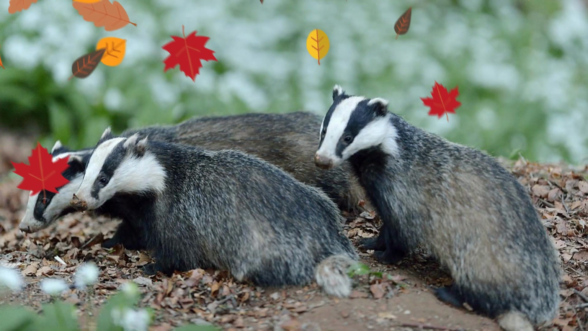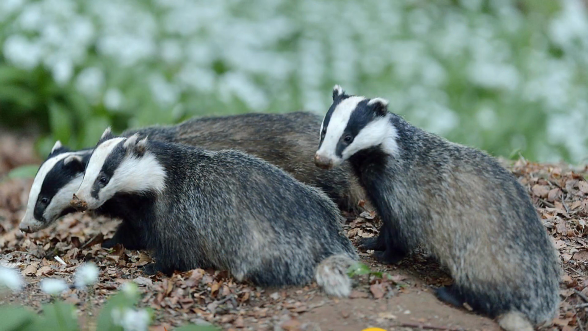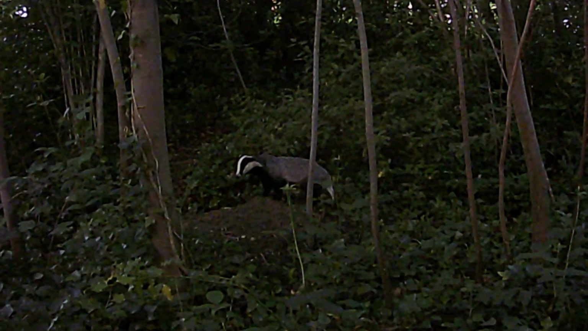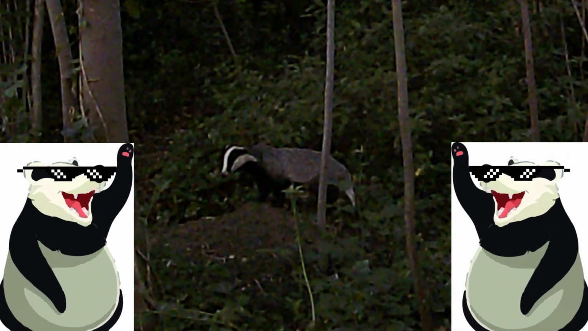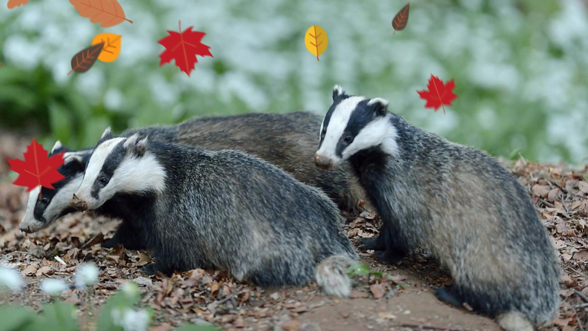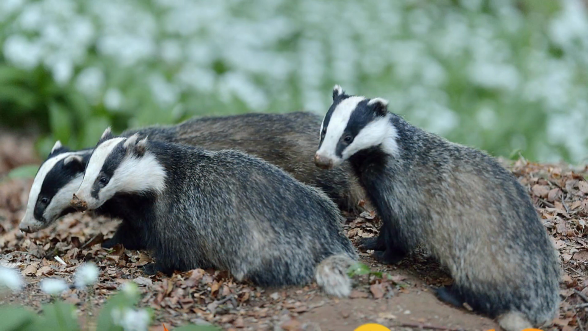I'm pleased to say we did get some footage of at least one badger in this lovely little tuxedo, up high on the bank here, skirting around, coming out of one of the entrances. Jokes aside, it's important to know that the badgers are on site because now we can make sure that we're not going to disturb them.